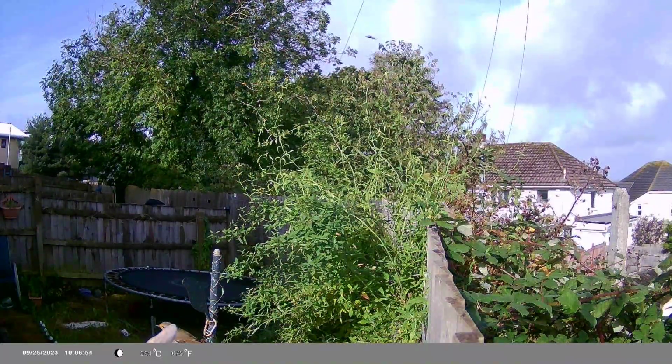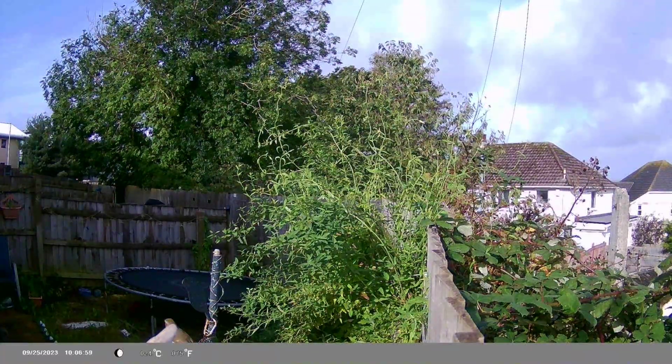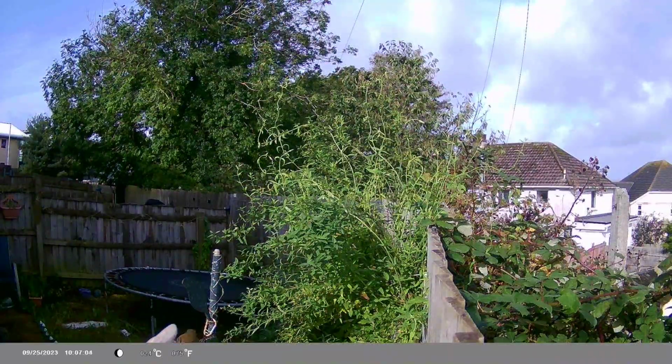I've seen quite a few magpies flying around in the background there. They always go up to that tree. Sadly, none ever come down to the feeder. But it's still nice to see them flying around, I guess.